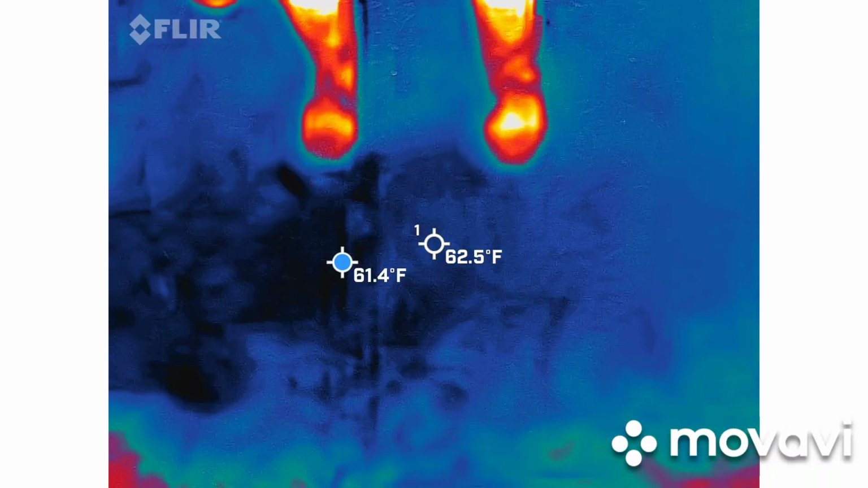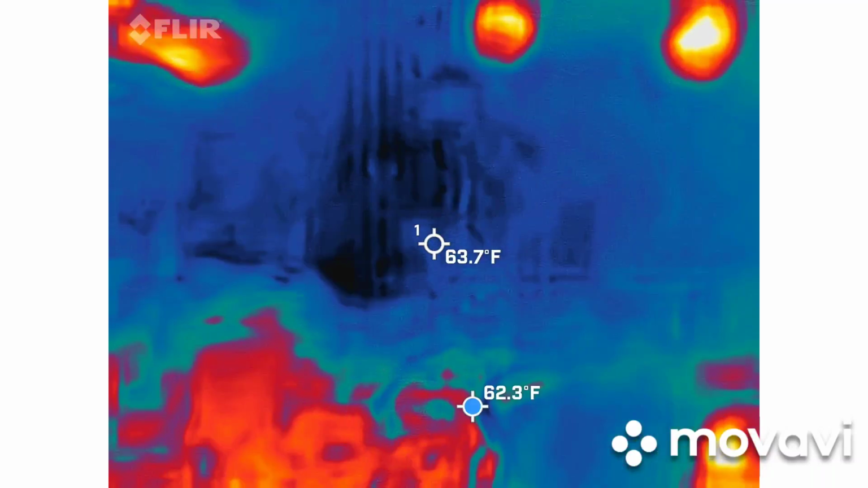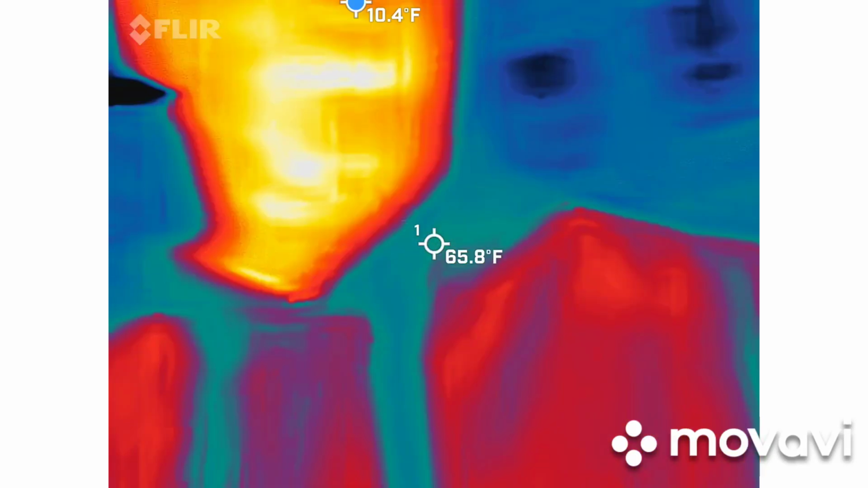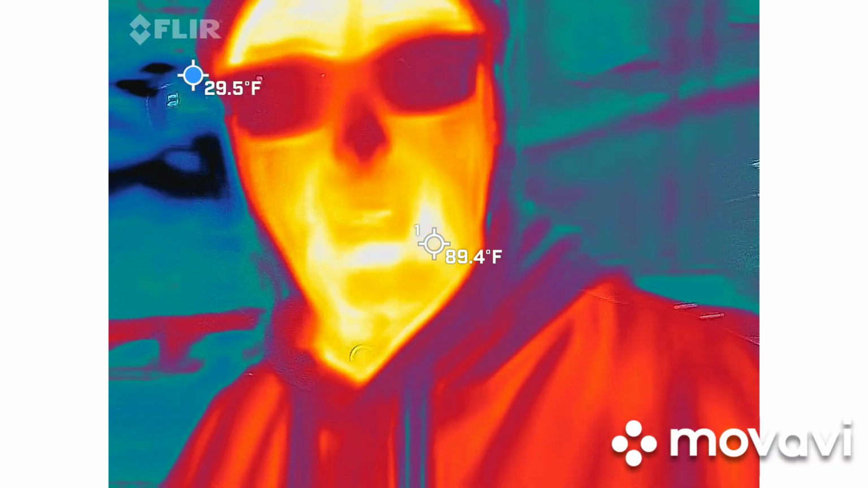So as I do these quick demos, it's just to get them inside your hand so we can actually get moving and off this corner. So first thing we're going to be working with is thermal imaging. So we're going to be obviously looking for cold spots in this.